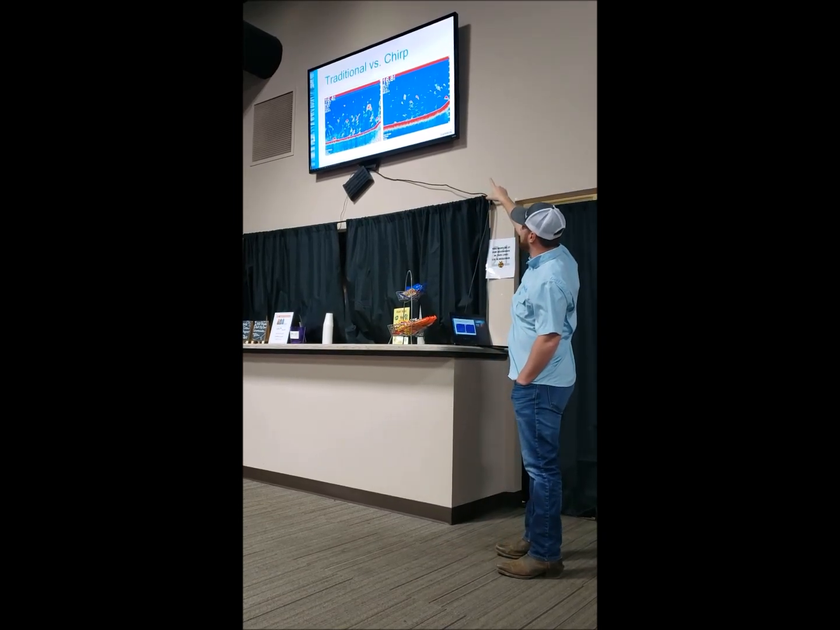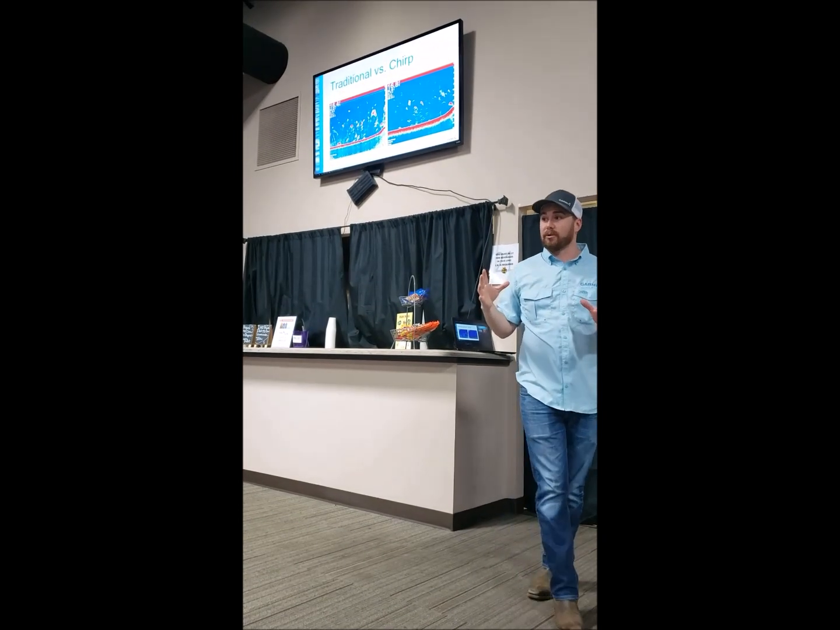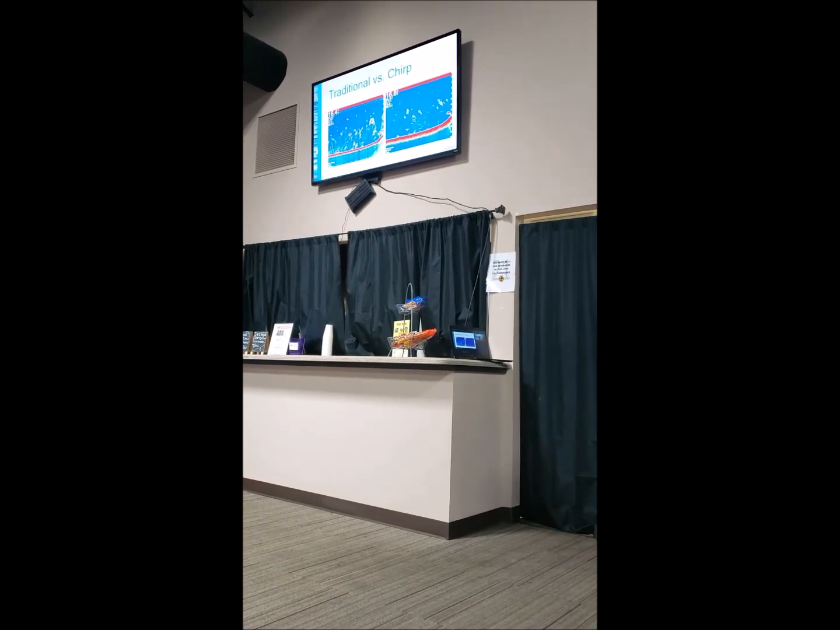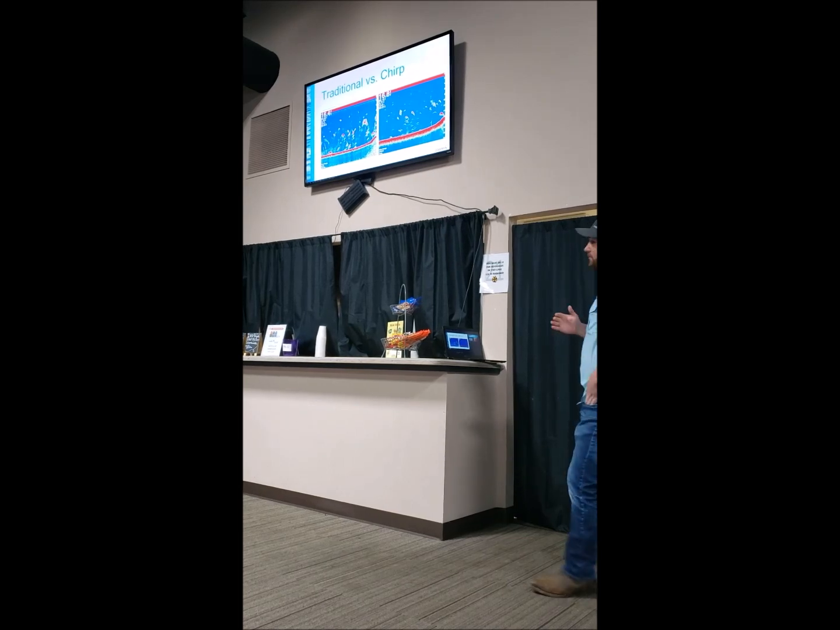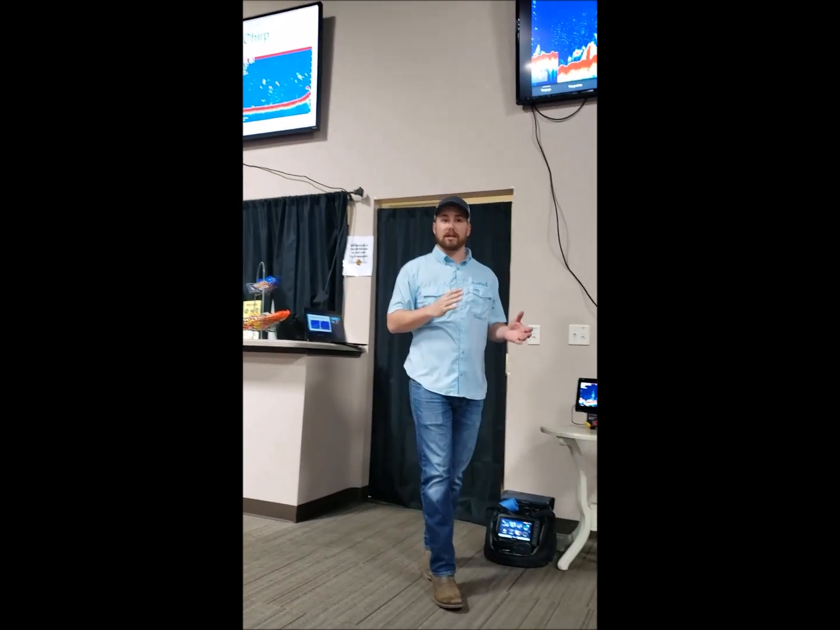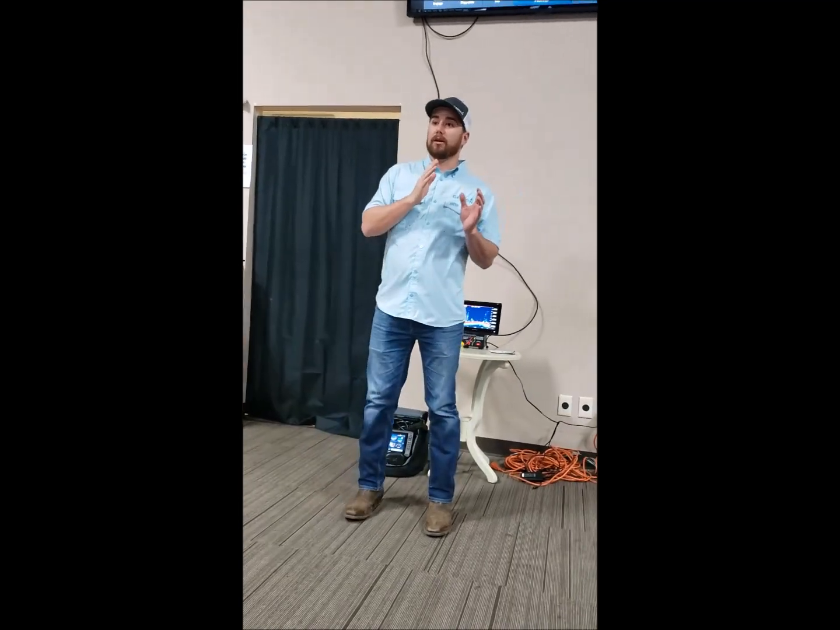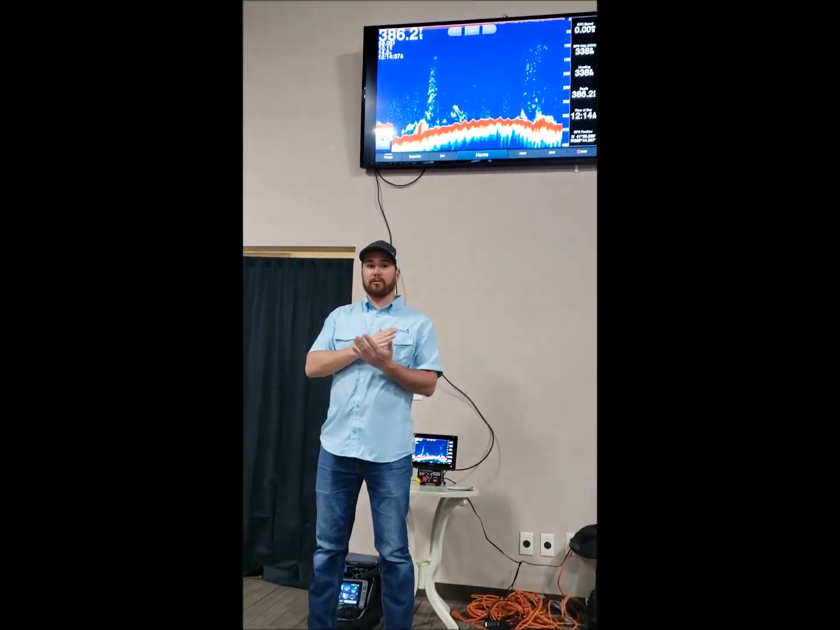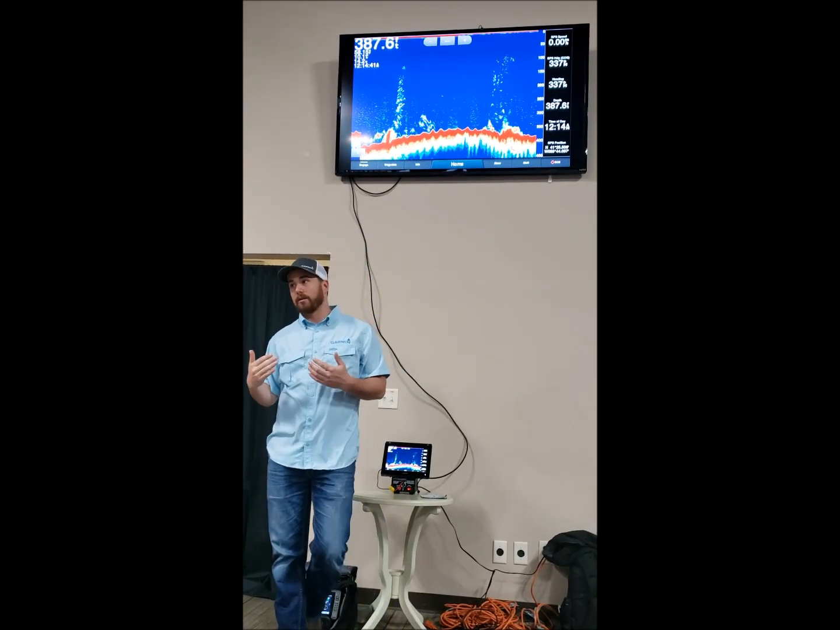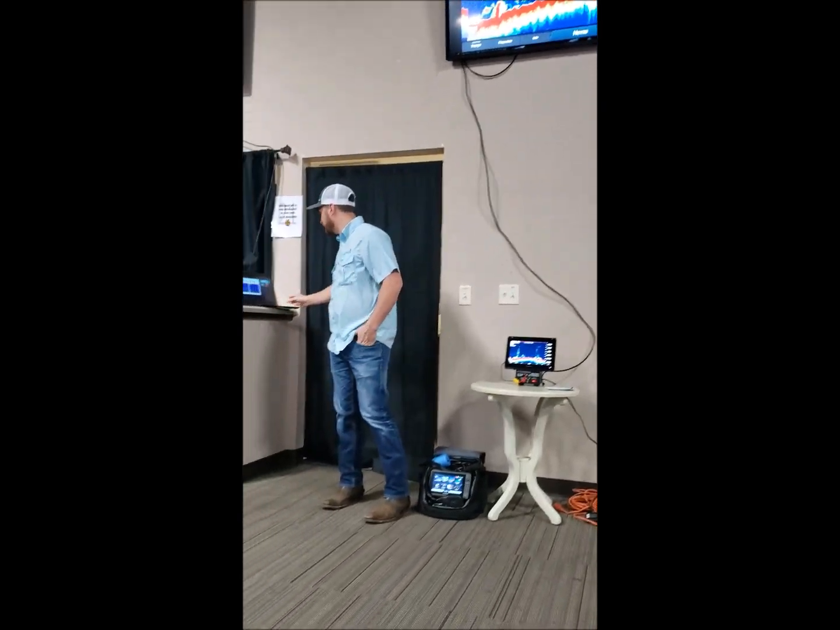Now we're able to get that separation, so much clearer images with CHIRP sonar, and also ranging all those different frequencies. Some competitors say they're CHIRP sonar, but they'll only chirp on certain frequencies. With Garmin, you're actually getting all the frequencies being sent out and interpolated back. We don't skip over any frequency there.